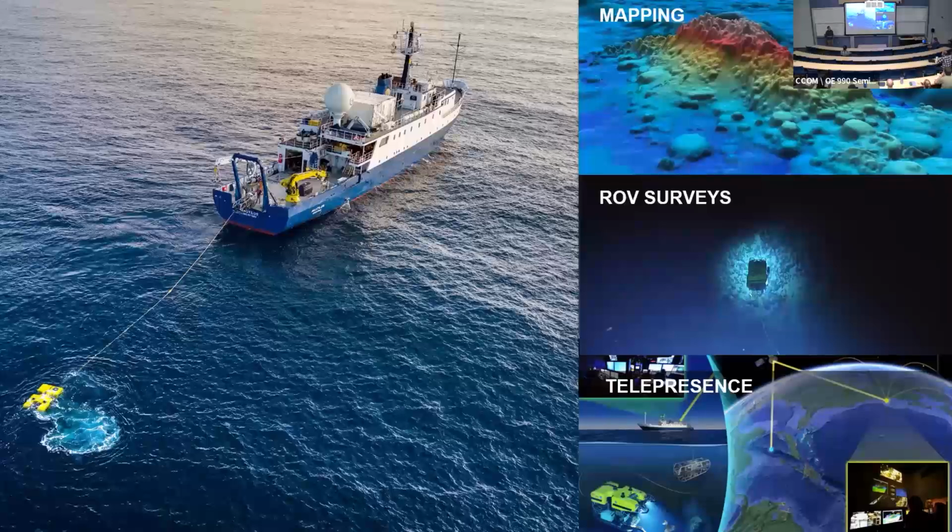So to delve a little bit into our mode of operations, as you can imagine, when you go to an unknown place, the first thing you want is a good map. So we focus on mapping, and then we follow up with ROV surveys or other autonomous assets or other exploration tools, which I'll describe. And then a key component of Nautilus operations right from the beginning has been this idea of telepresence, that we want to broadcast live what we're doing to pretty much anyone with an internet connection to tune in and get excited about the deep sea and see what we're up to and participate.